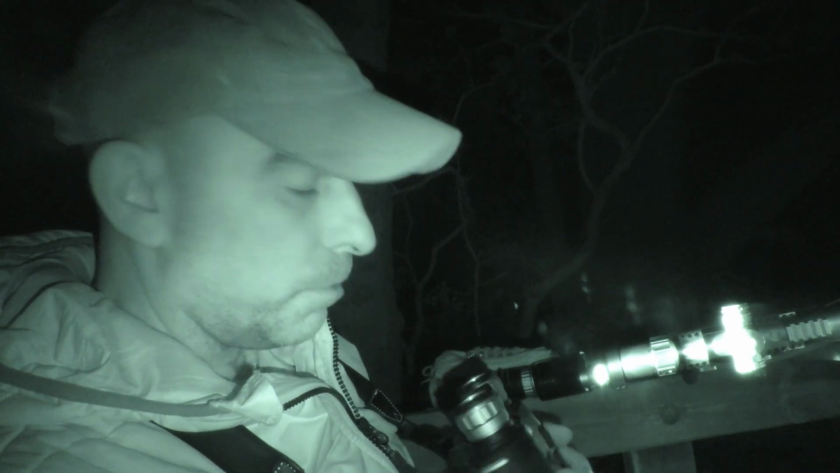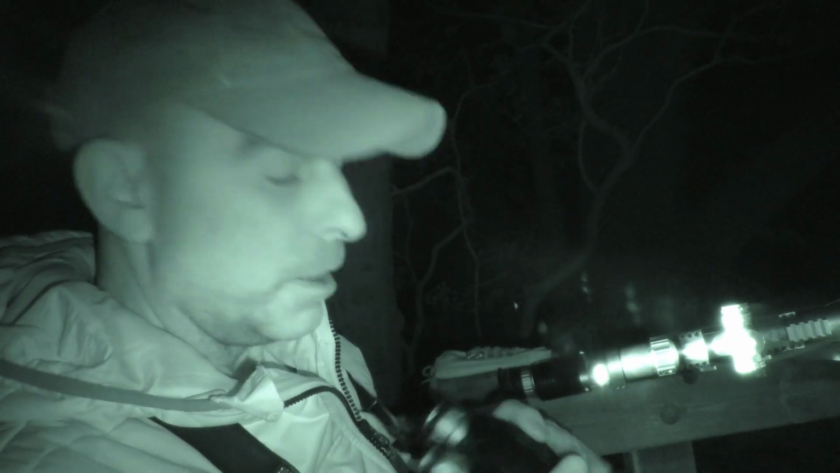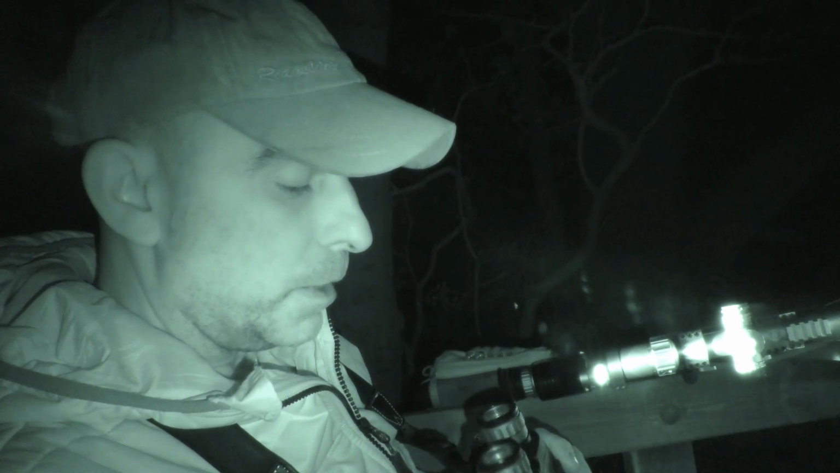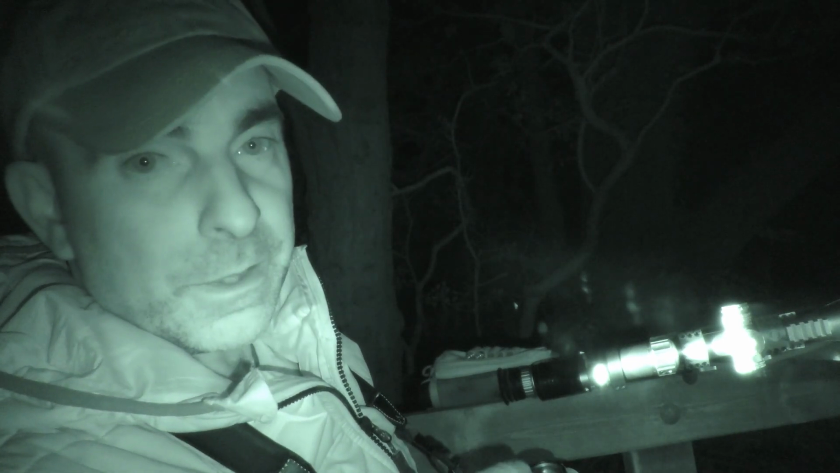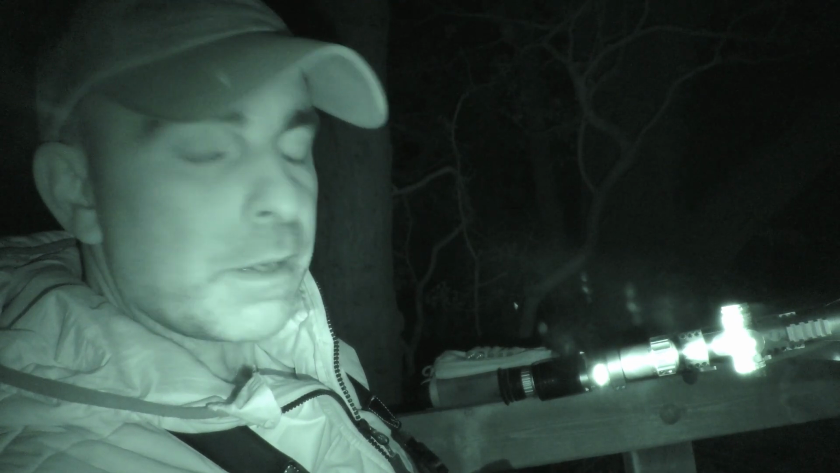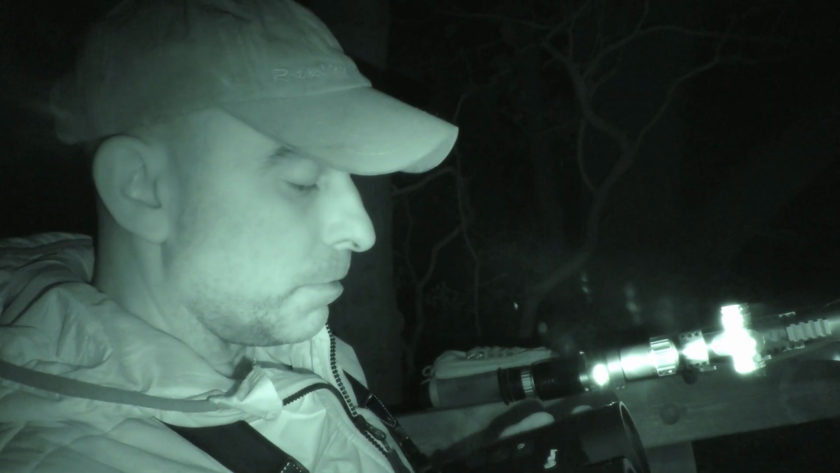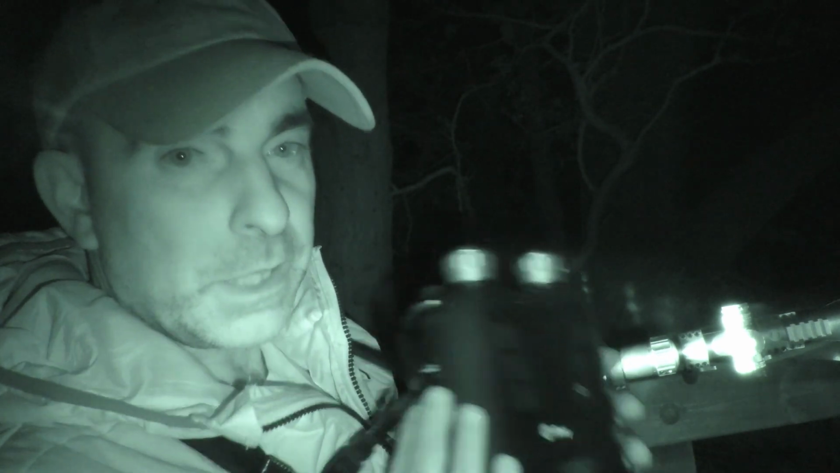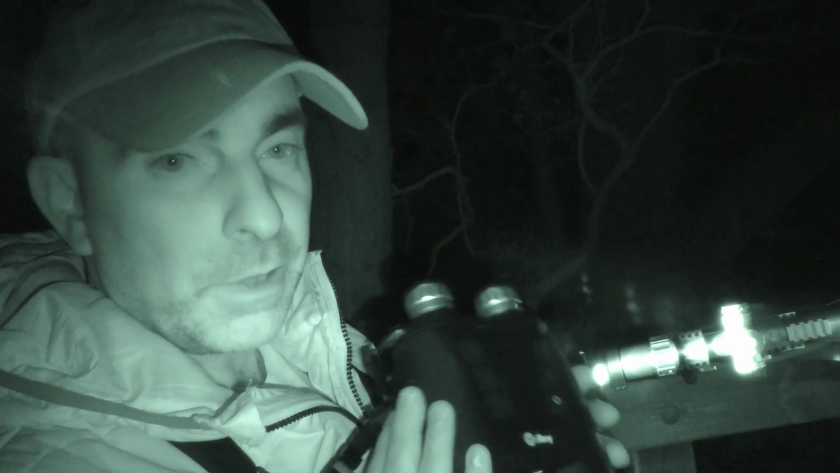So all in all, I reckon these are very nicely made, good solid bit of kit that's certainly going to compete with any other thermal binoculars on the market, if not raise the bar. So yeah, if you're interested in a decent thermal and you're looking to go down the binocular route, certainly have a look at the Infiray Geminis.